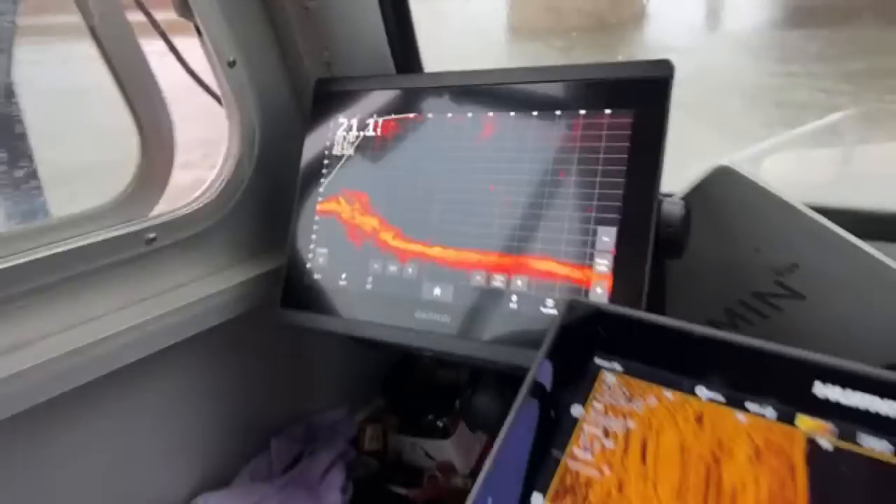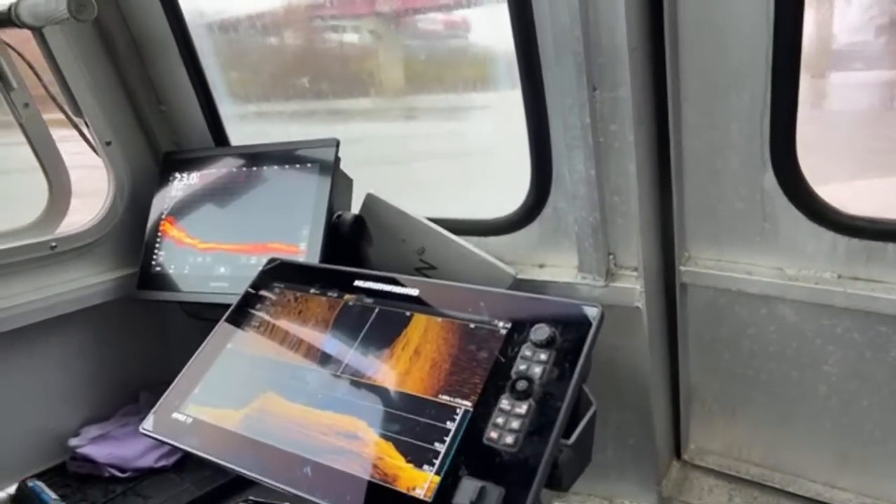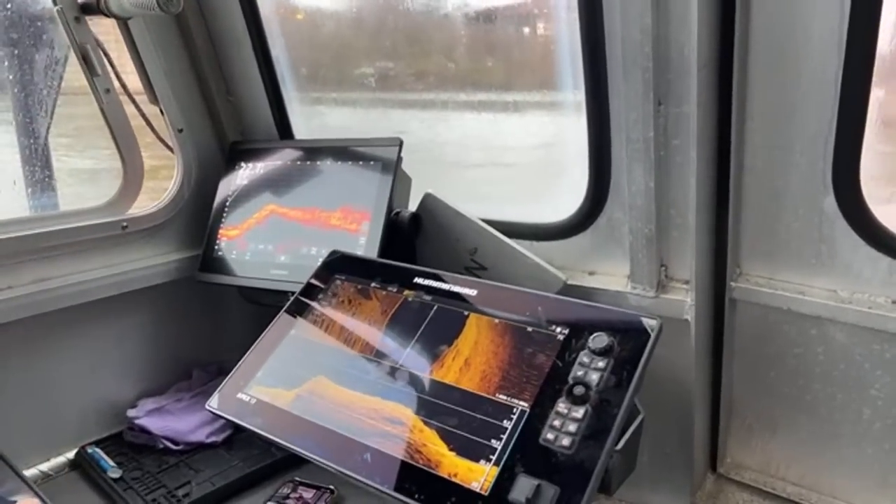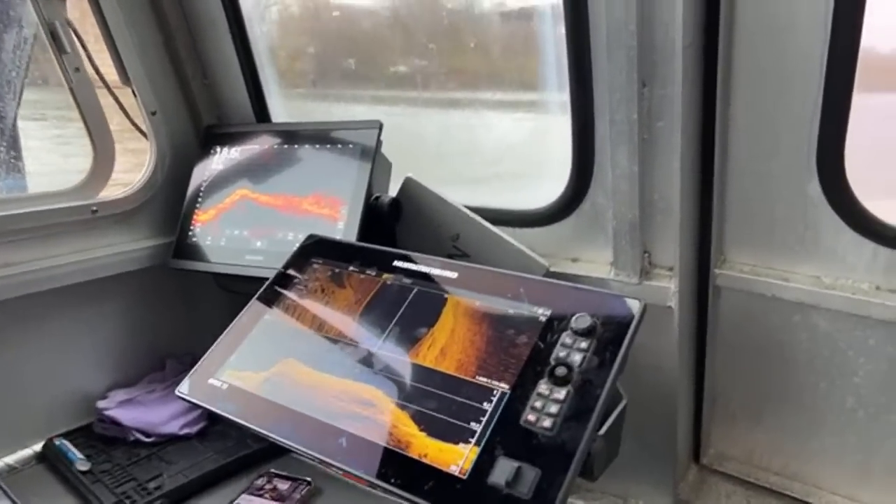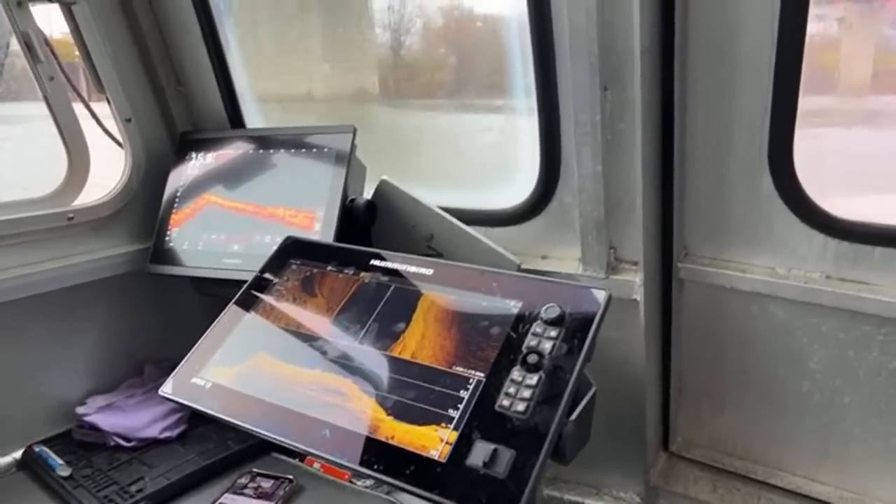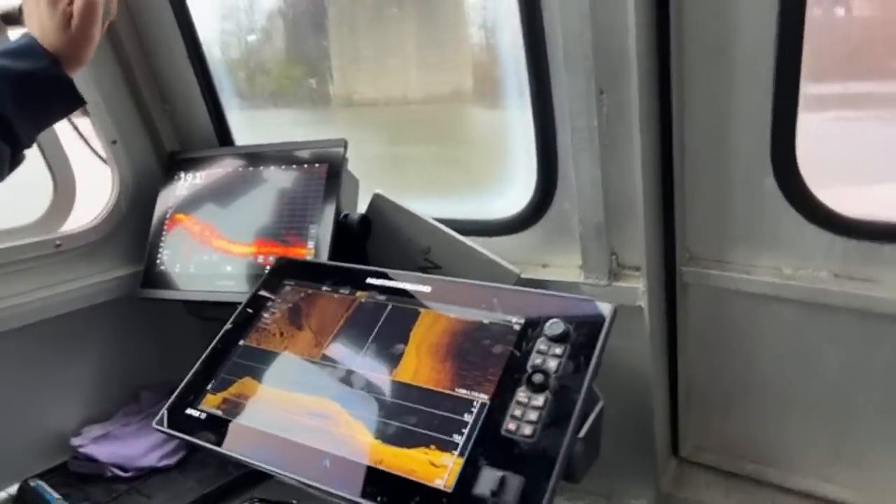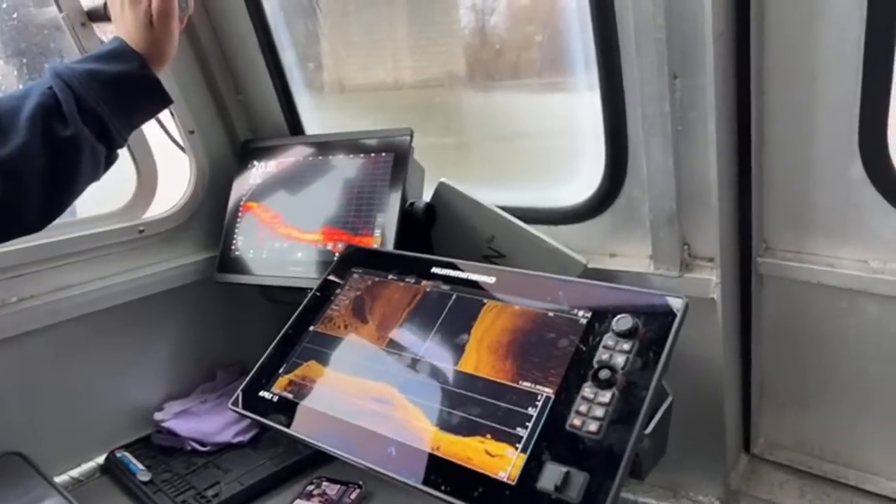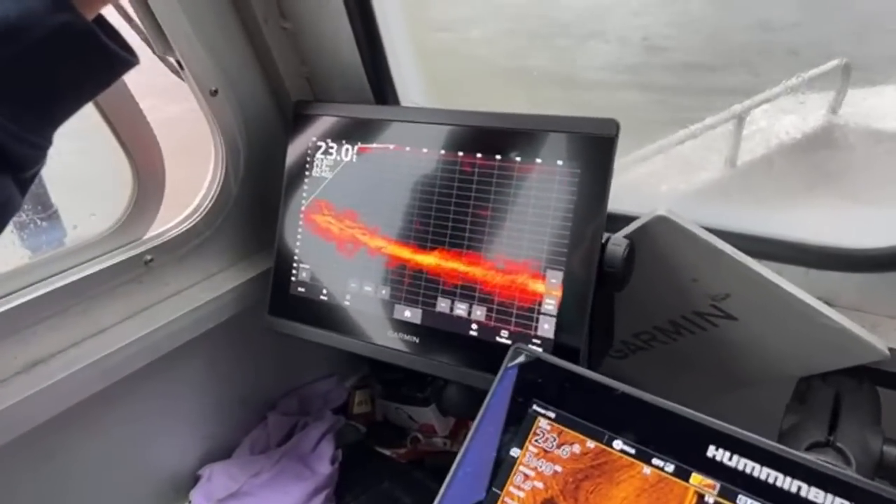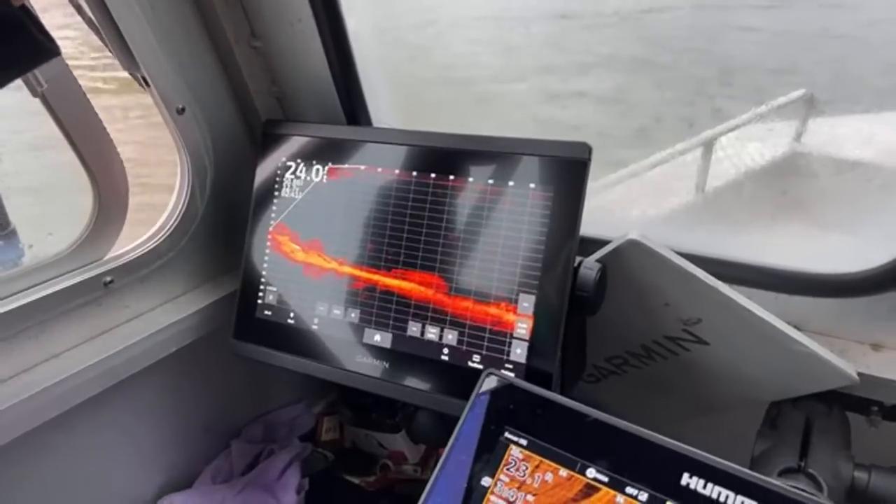All right, that's just a big old pile of debris in it. That's the item right there. What does that look like? A boulder. Yep, exactly what it is.